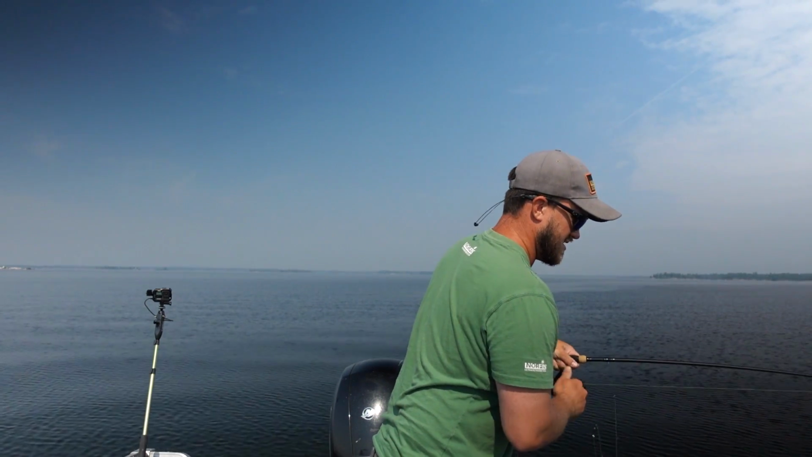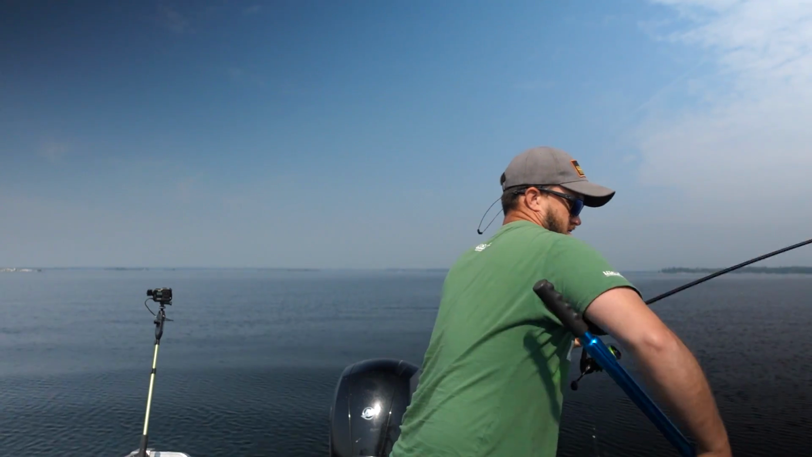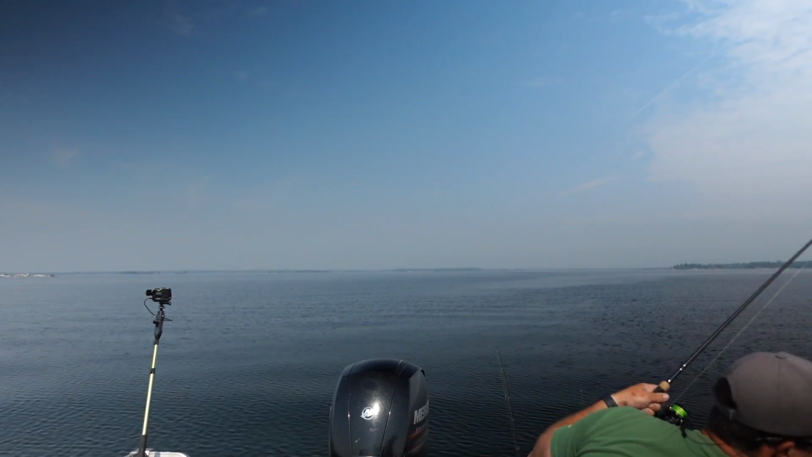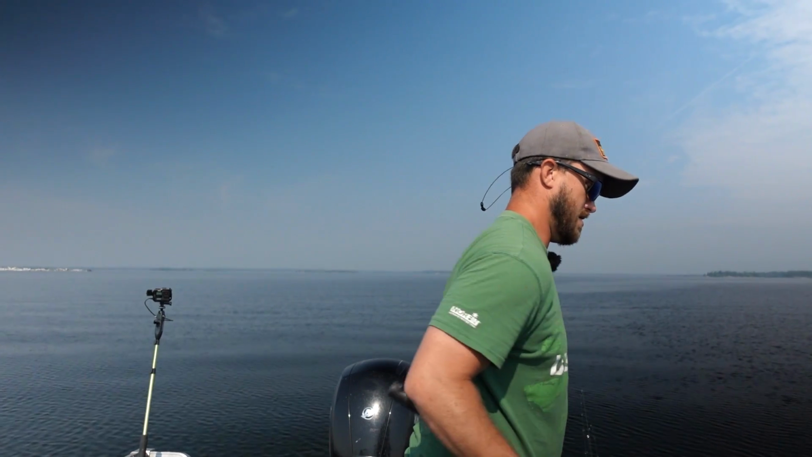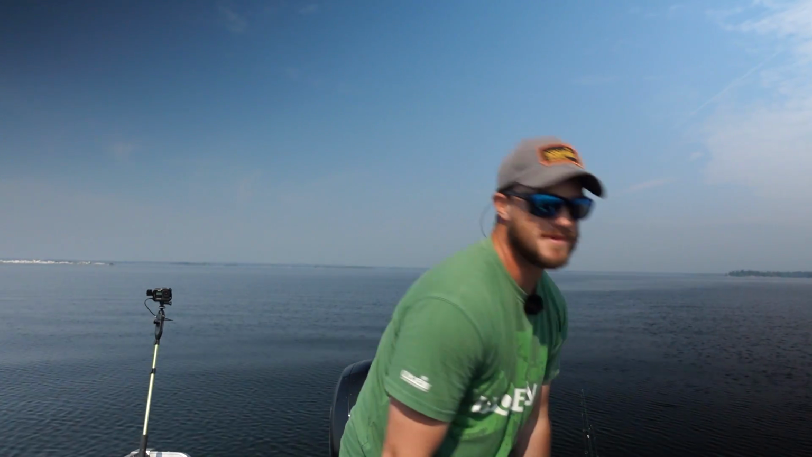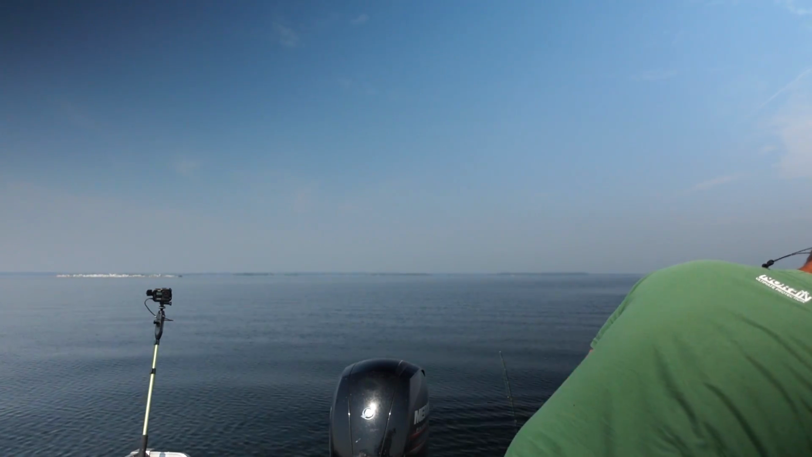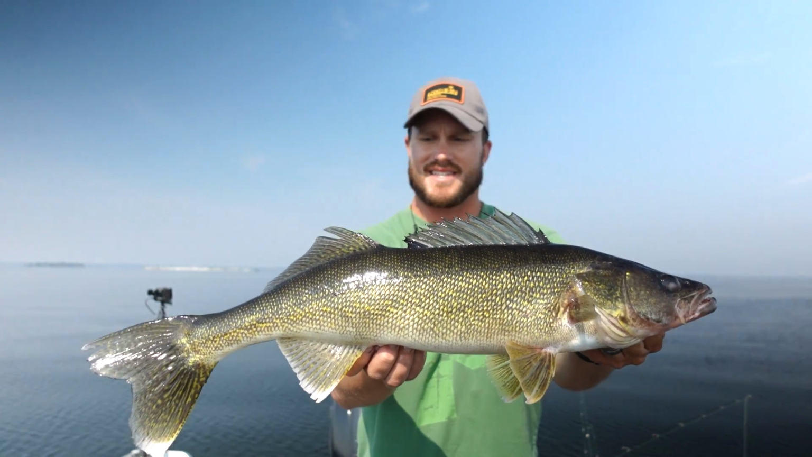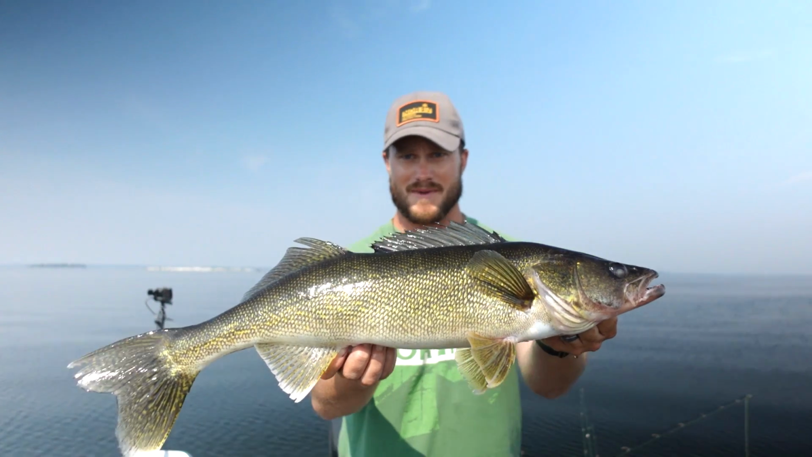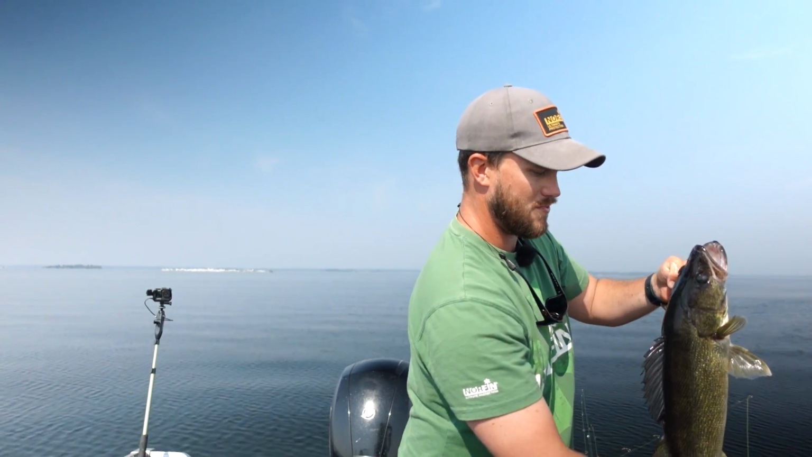Oh yeah, another stud. God, all these fish in here are so quality. And again, just popped off right in the net. These jigging raps make me so nervous. But man, do they catch fish. There we go. You bet. 26 and a half. That was the one that was a little bit higher, and that is the one we were hoping would go.